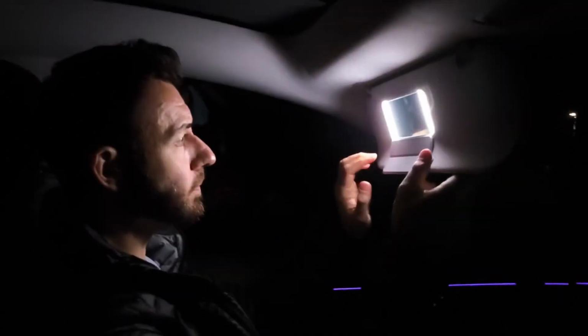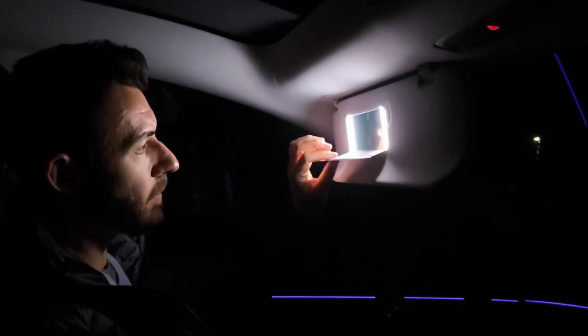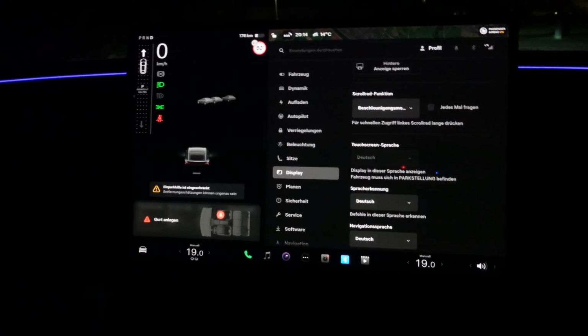And then one last thing, the vanity mirrors, which I always show. What are they like in the dark? I'll just flip this one open here. And I find this nice because you're illuminated from the front and you have these two LED strips on the side of the mirror. You can see yourself well in the mirror. I rarely use it in the dark, but if you want to use it, then it's very, very useful and also looks modern here with the magnetic clasp. That definitely works.